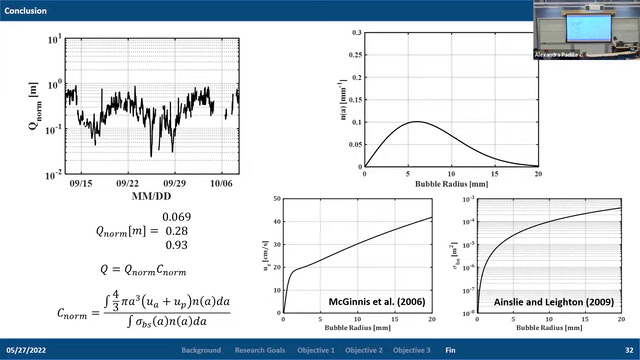I think when it comes to the scattering, Ainslie and Leighton don't take into account bubble shape or size, and in particular, they assume that ka is quite small. That's one of their assumptions. But the way that their model works, it does a really good job of predicting the average.